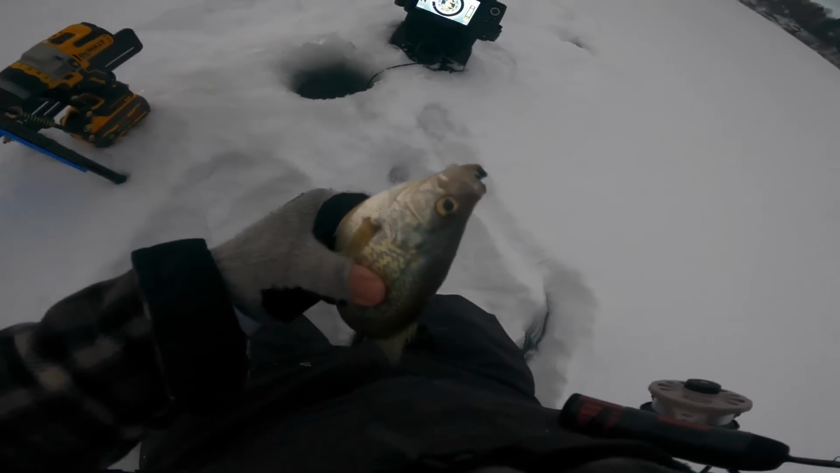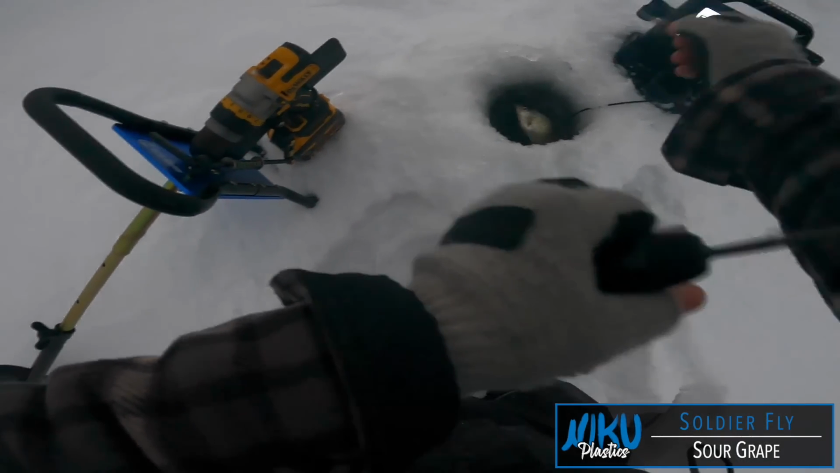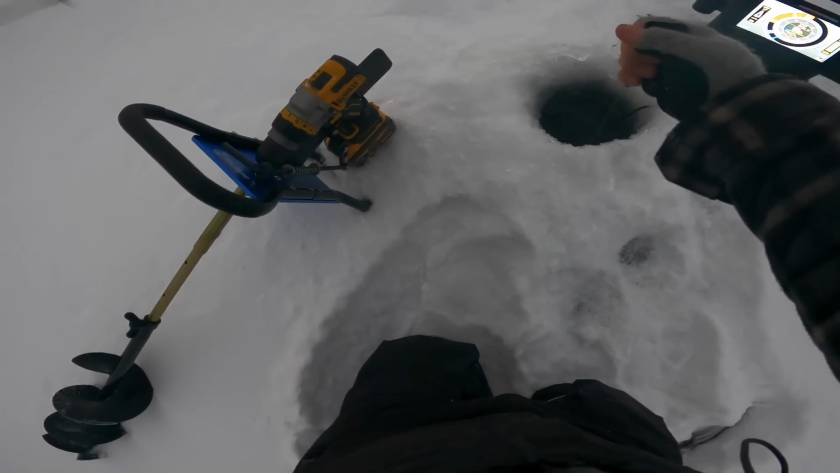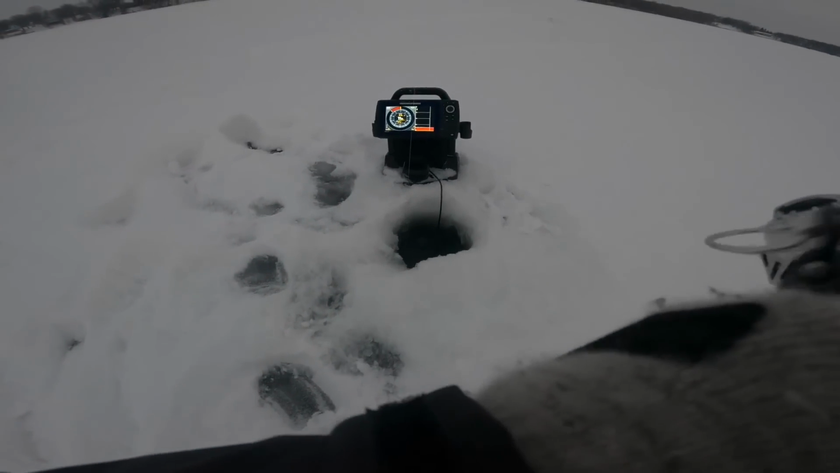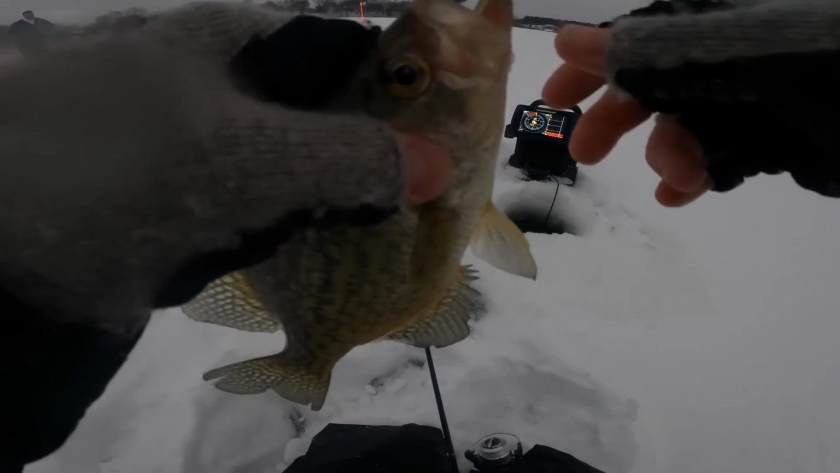Not her. Not her. Little one raced up. There's a couple marks down there though. Still high up. There was one good one though. Feels better. No. She was bulldogging.